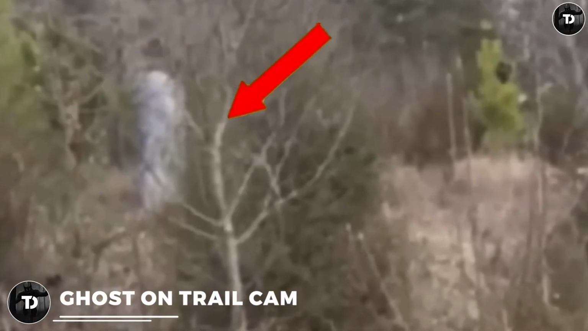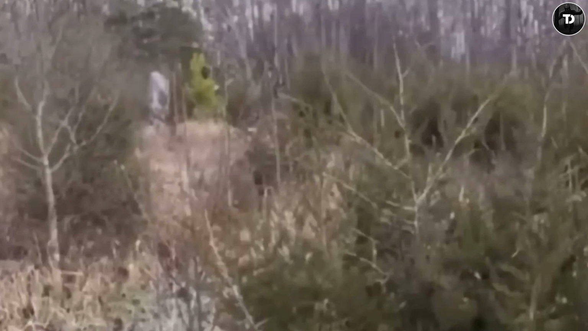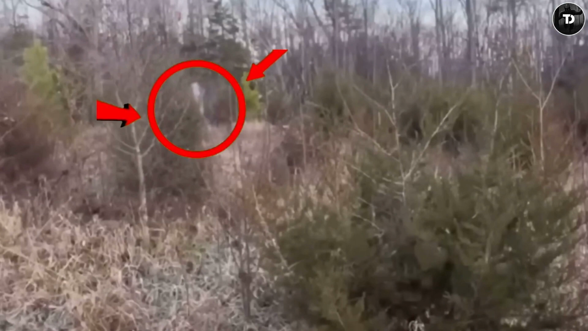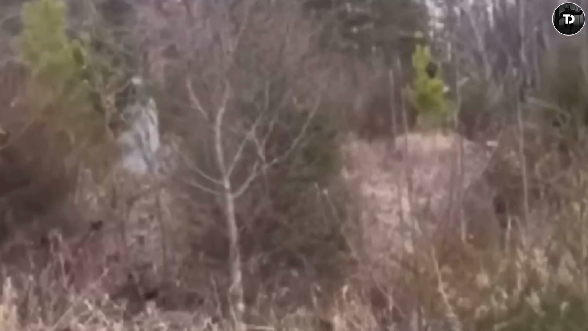Ghost on trail cam. A particular house had a trail cam at the backyard of their house just to watch out for powerful predators like a wolf or a bear. Instead of seeing such animals, they saw a man covered in gray passing through the woods. The man was moving around the area very slowly, as if his intention was to get inside the house, but he was roaming around the woods for a long time.